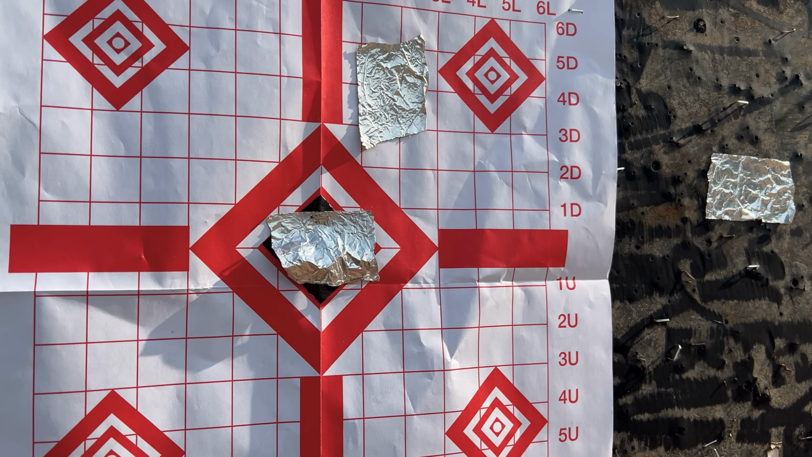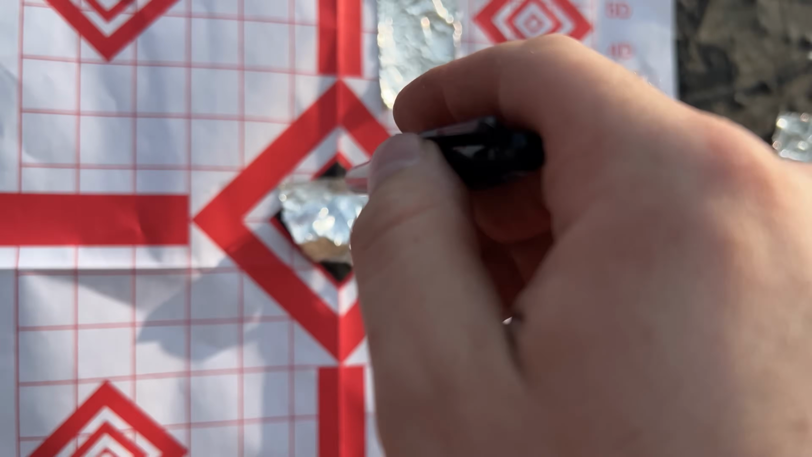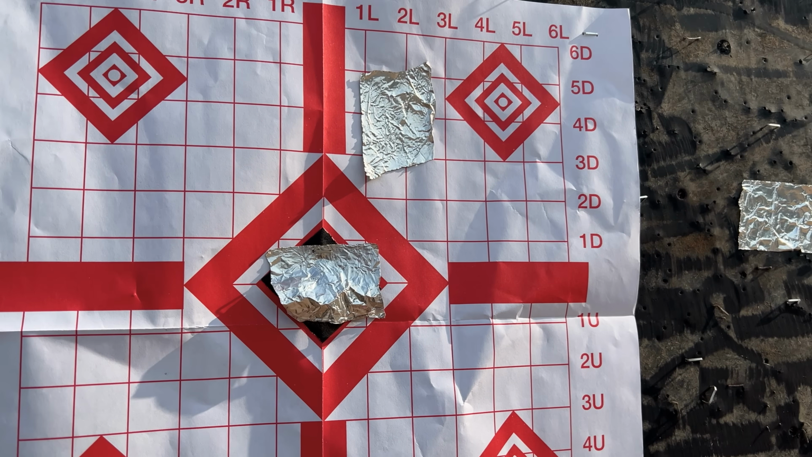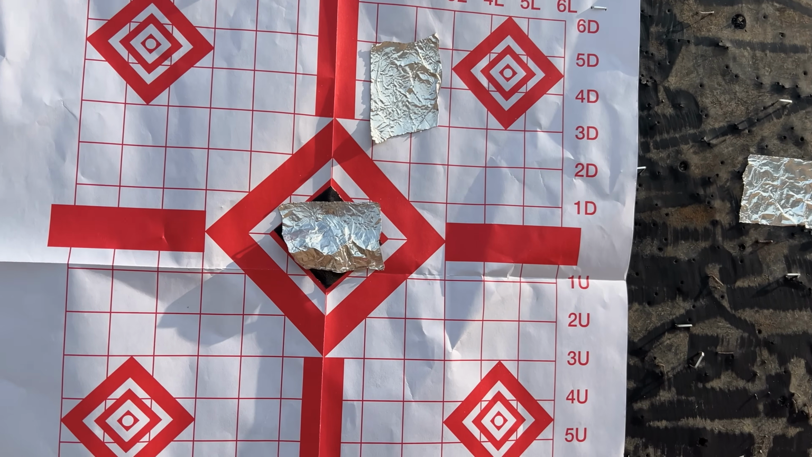So now what we'll do is go back down to the bench. I'm gonna hold everything steady. I'll have our point of aim here where it was, and I'll drag and drop the correction to be there, and it should then be digitally collimated. Obviously we'll verify that, but that is my process for doing this.